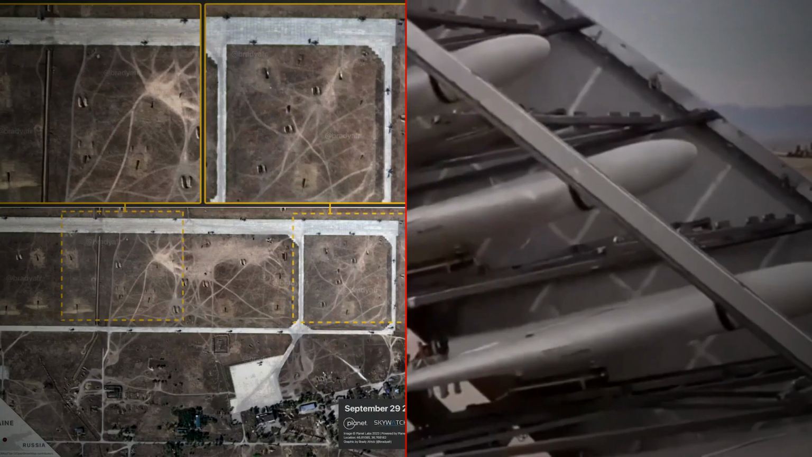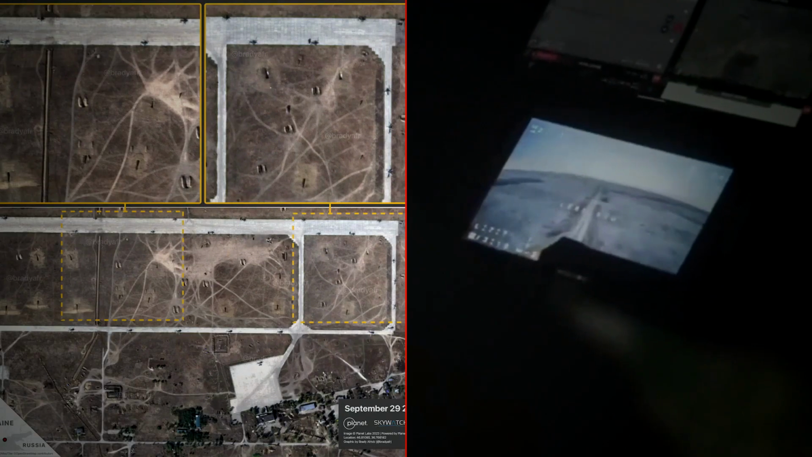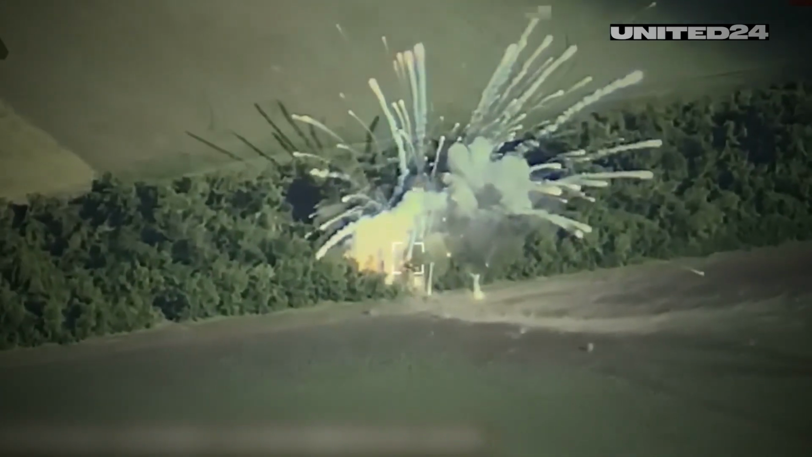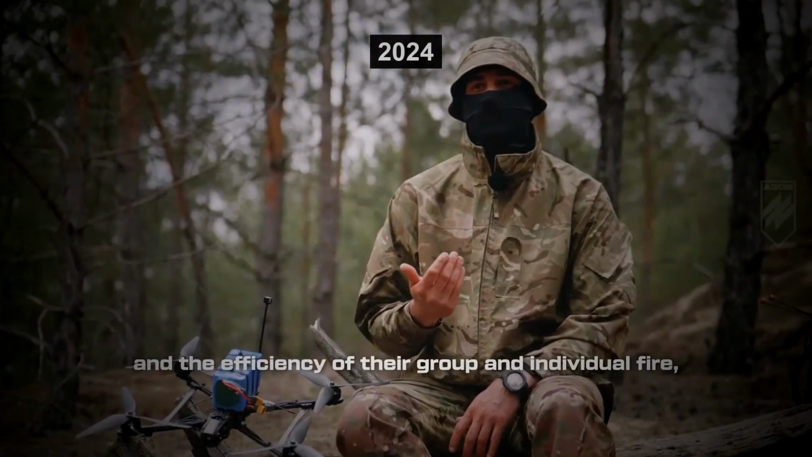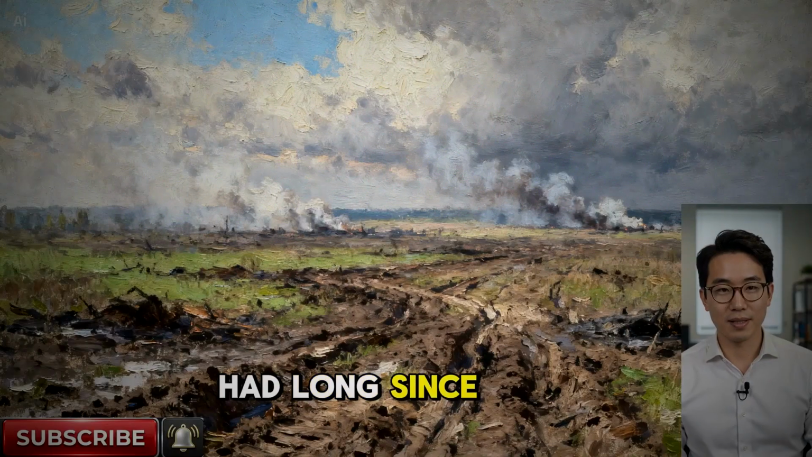The unit that built the operation is Group 13, the unmanned surface vessel cell of Ukraine's main Directorate of Intelligence, the HUR. Group 13 has been publicly named by the HUR since the strike on the Sergei Kotov in September 2023, and its existence is now part of the open record. What is not in the open record, and what we are not going to invent here, are the names of the operators. They are still serving.